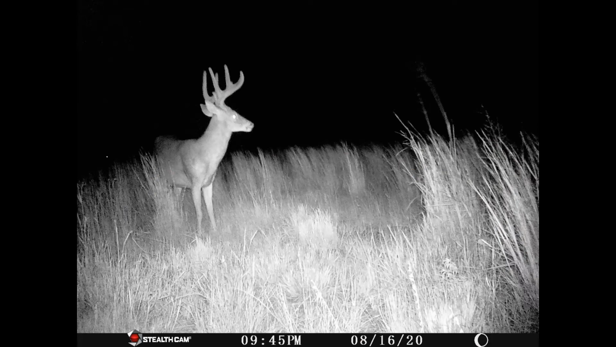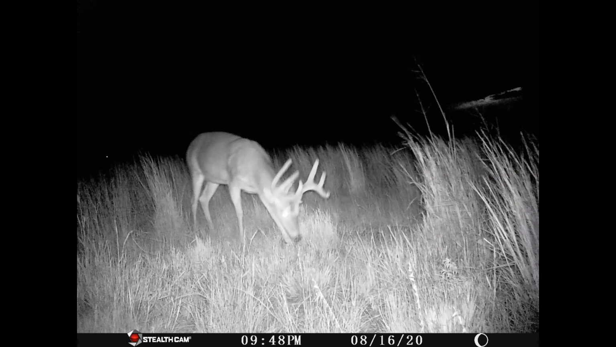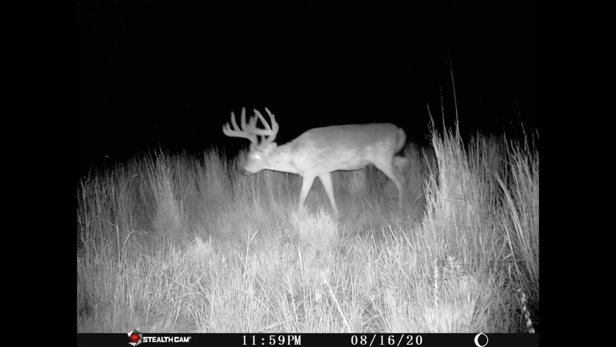Starting off here, guys, this one here we're calling Slick. He's basically an 8 with the left side having a little drop tine on him. His brow tines are kind of slicked back, curve back, and have a little twist in them.